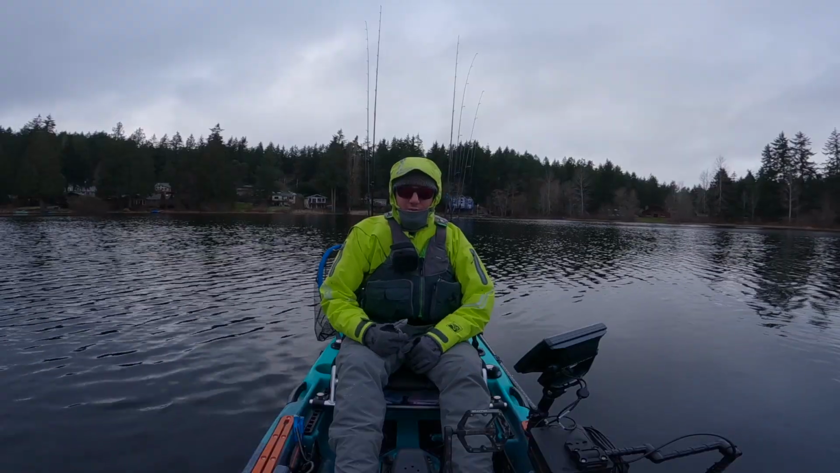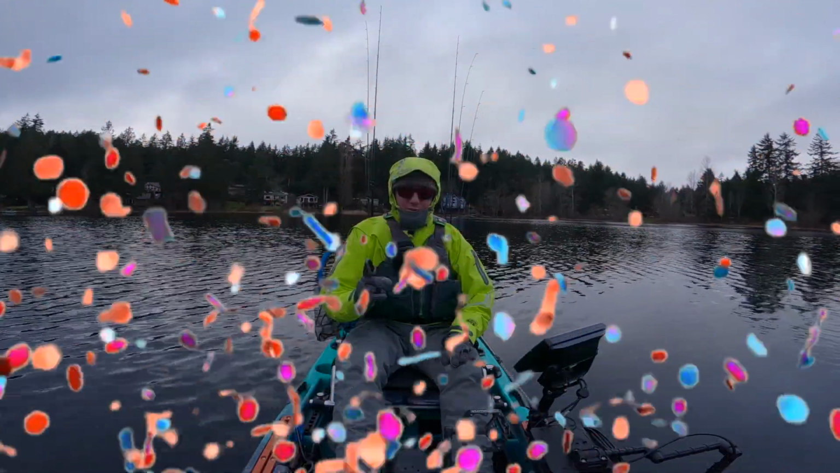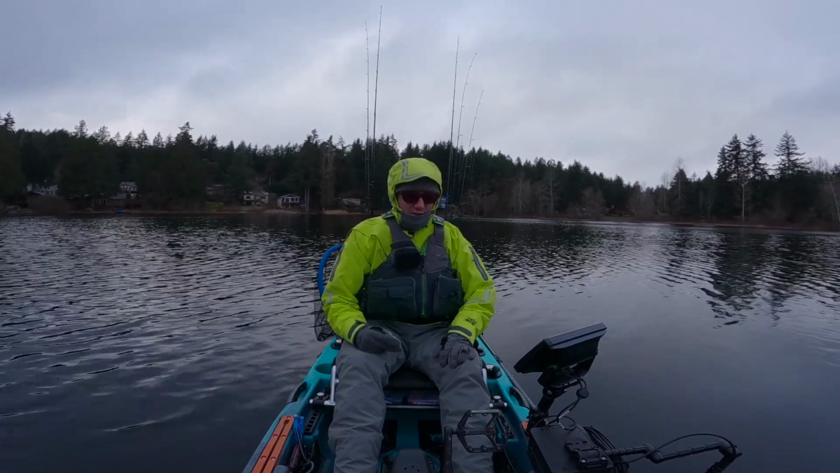Last time we came out, we went to a different lake, and I finally caught a bass. Finally caught my first winter bass. And it has been tricky. It took 13 tries to do it. The 14th try, we finally found one.